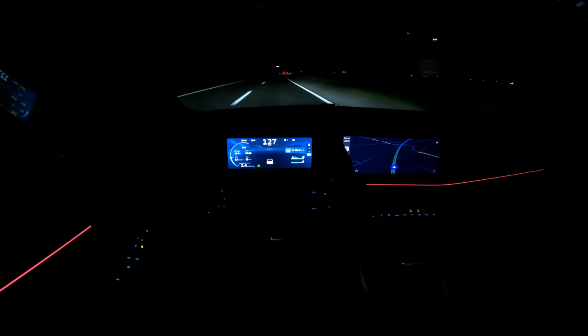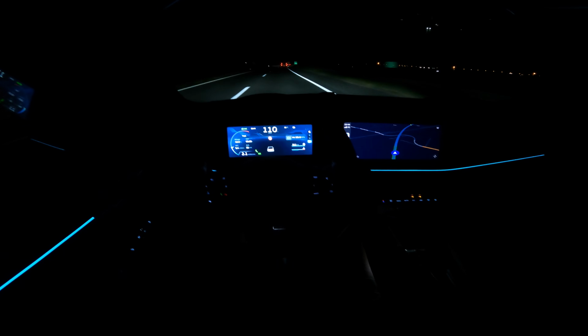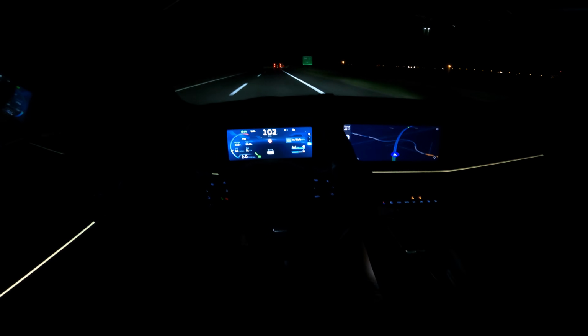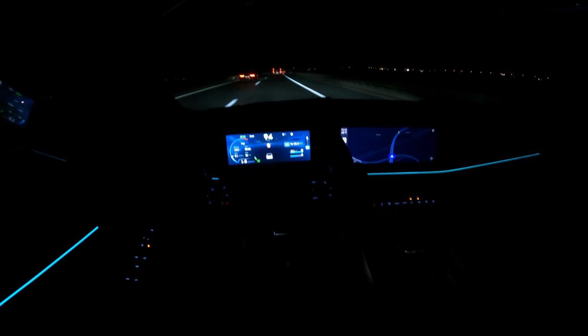Yeah, it's a bit loud, which is kind of odd because at city speeds it's very good soundproofing, and then when you get to the highway, it might be the tires. I do hear a lot of tire noise, so it might be the tires. These are some sort of Chinese tires, I don't know the brand.